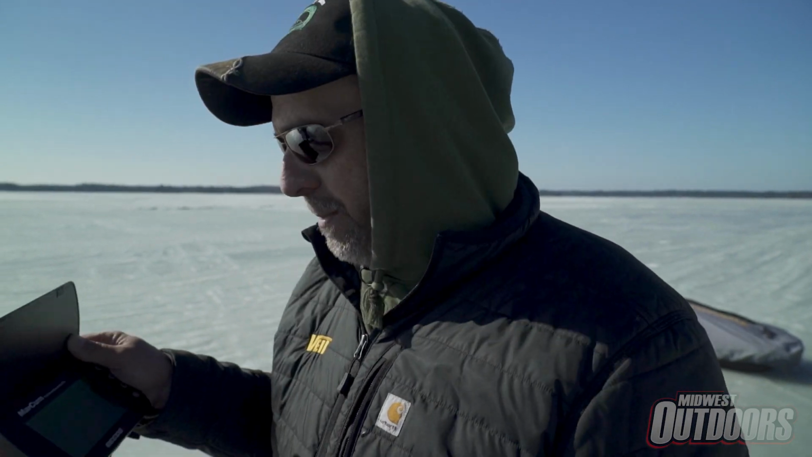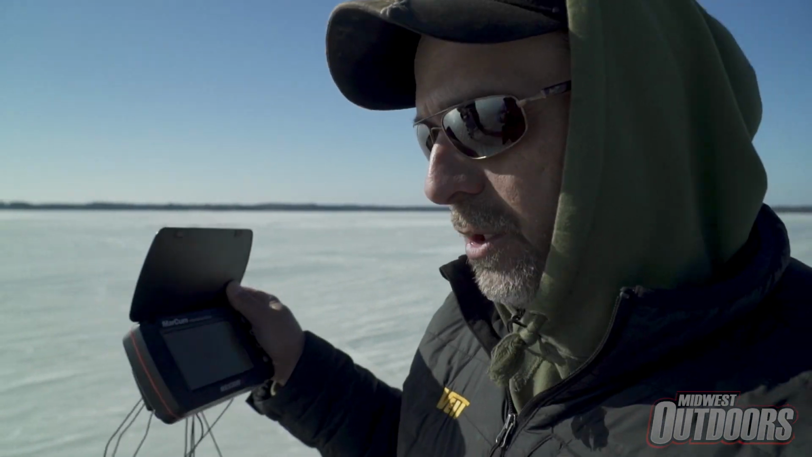Well, Troy right now is going to drill a hole. We're trying to find where the active fish are. There's been some cribs in the area. There's some timber in the area, and the Marcum here will definitely be able to tell us what's down there.